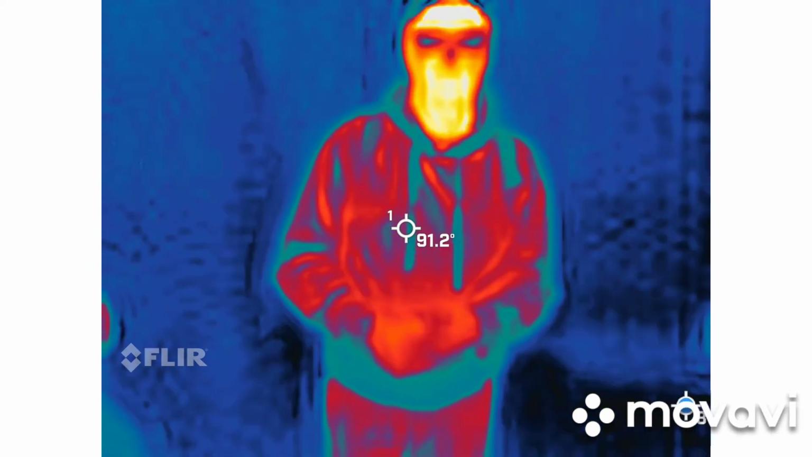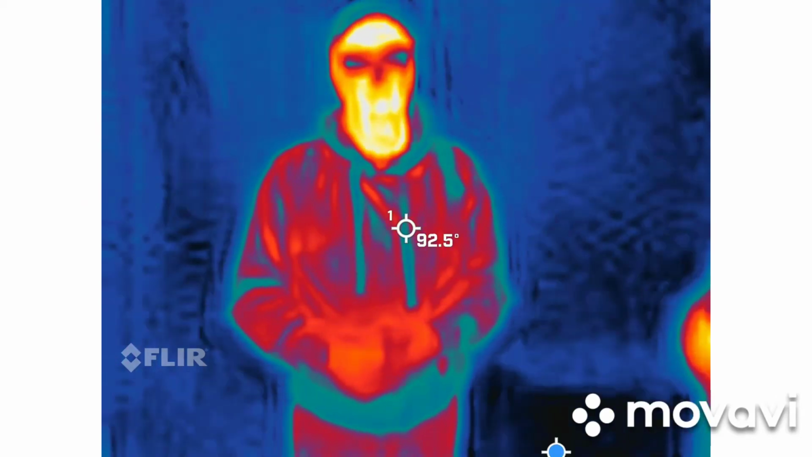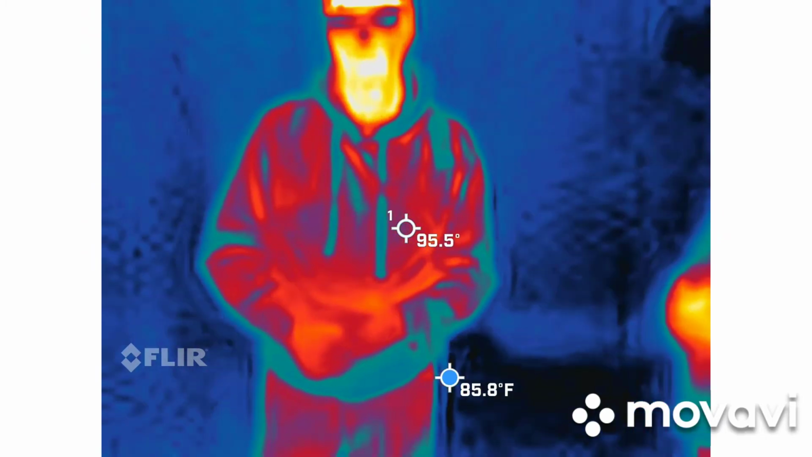The other thing you're going to try to do is keep the sky out of view. The reason is that blue dot is looking for surfaces to measure. If you have the sky in view, it defaults to the sky because there's no surface, and it's going to be the coldest thing for it. In some of these spaces, it's going to be impossible to do that. Do your best. That's the only thing I'm going to ask.